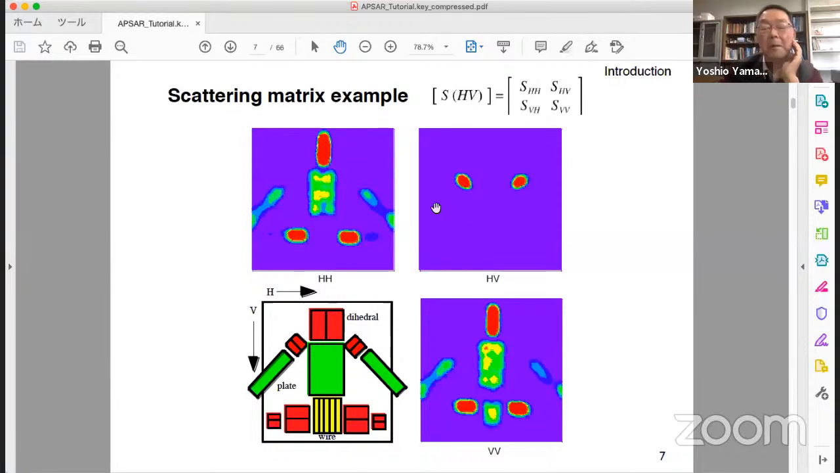From here, we can understand. If we use single polarization, we miss the information from here, here, and here. Here and here. And HV, only 2 points appears. By using all combination, we get all information on this object. This is a scattering matrix.